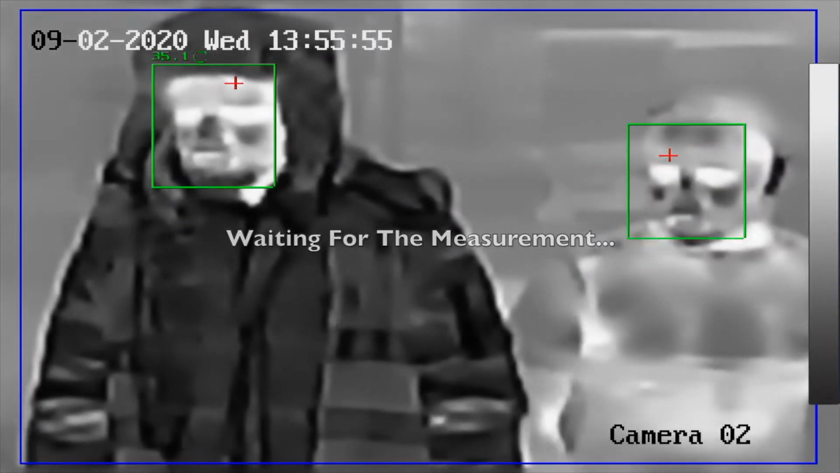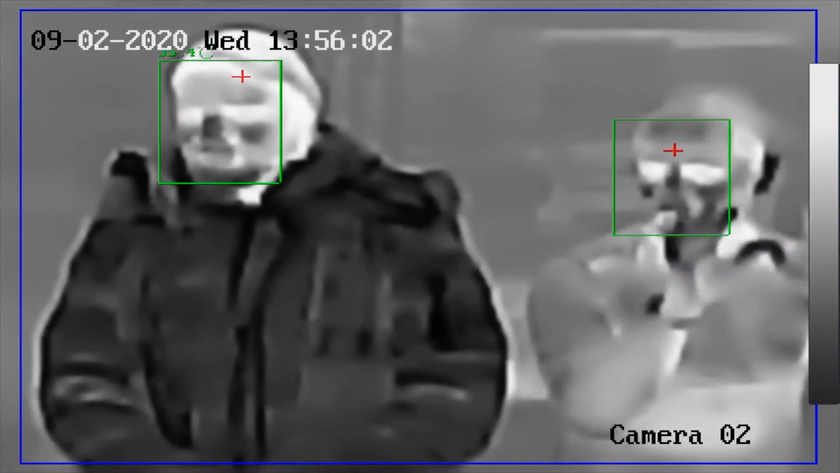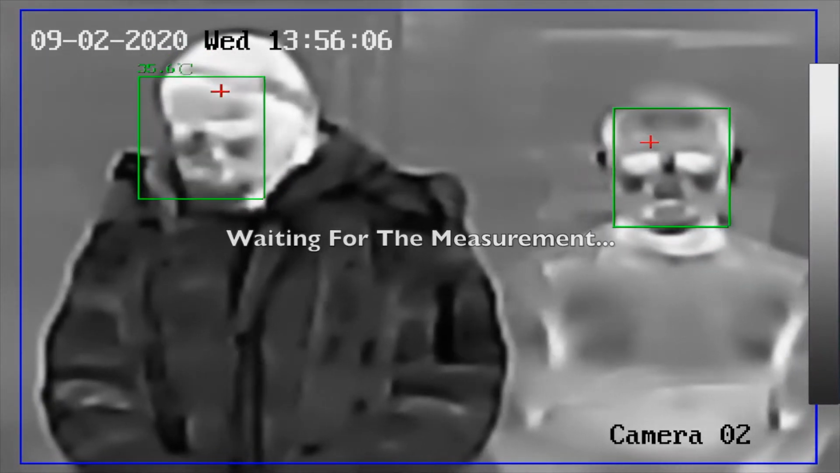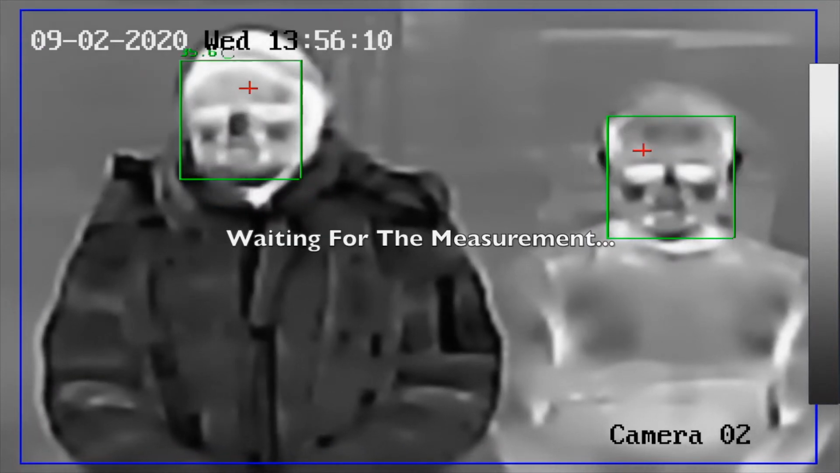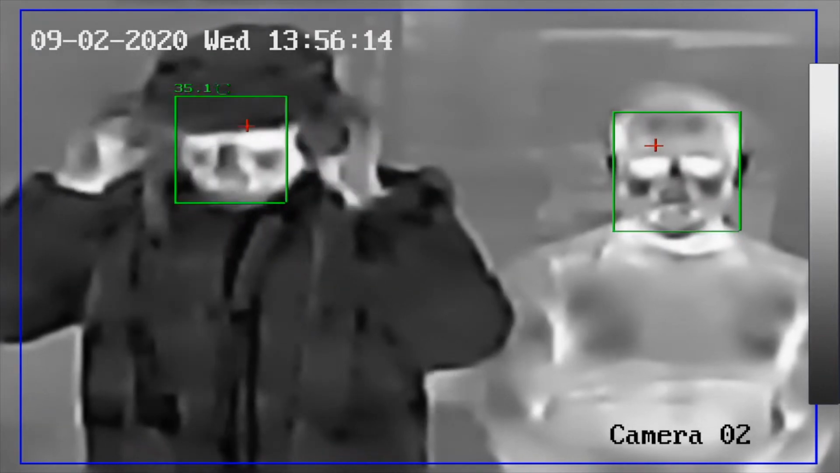You can see here that because that camera is focusing solely on the forehead, and our foreheads, or hats for that matter, are cold, the camera is lost. When it sees a bit of forehead skin, or when I take off my hat, it tries, but the result is inaccurate. For my partner in crime, it took 2 minutes to produce results that were way off the actual temperature.